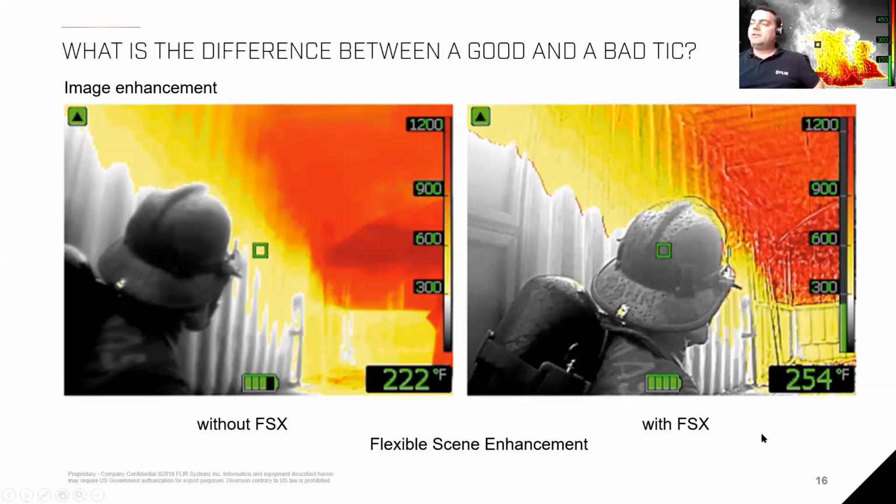But if you look on the right-hand side, with the FSX technology that we're using, called flexible scene enhancement, it is sharpening the image quite a bit, and that's a really good approach. You can even see the droplets on the helmet here. You can read the name here. Especially if we are looking through the flames and behind the flames, you can see a lot of details in the background, and you can make a good estimate of what is going on there and how the room looks. I think that is a very important part for us to make a go, no-go decision, or really a qualified attack decision, on how we're going to place the stream.